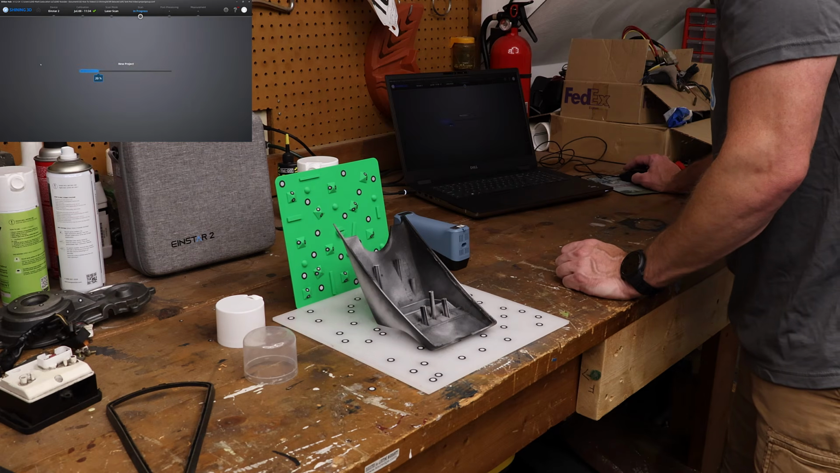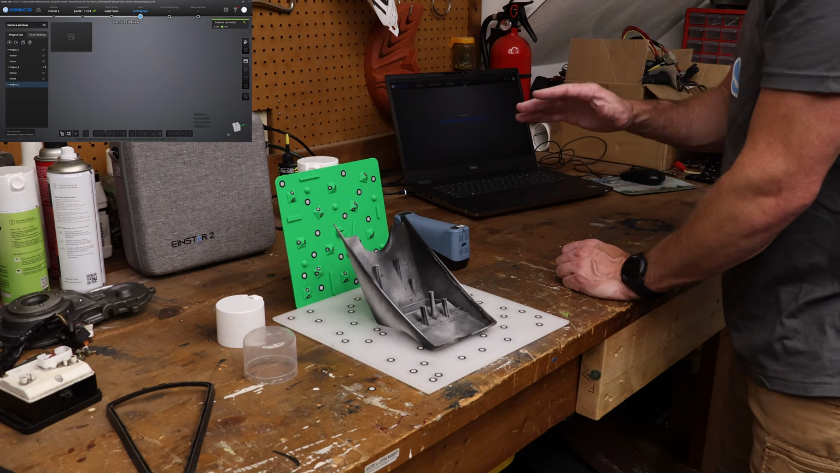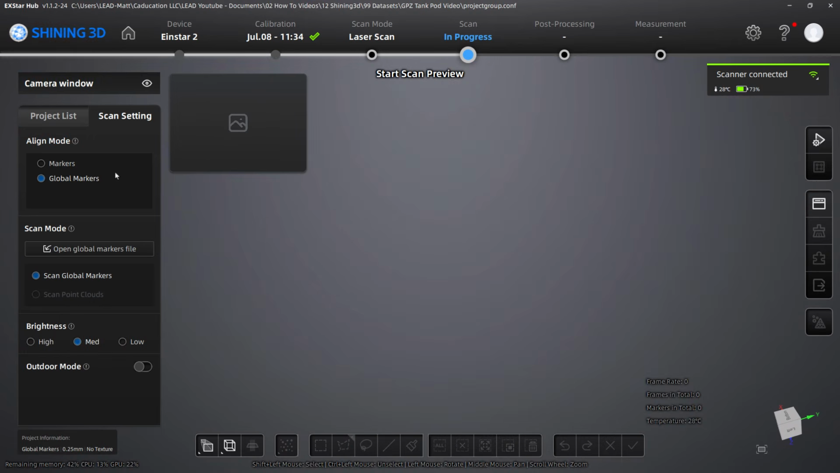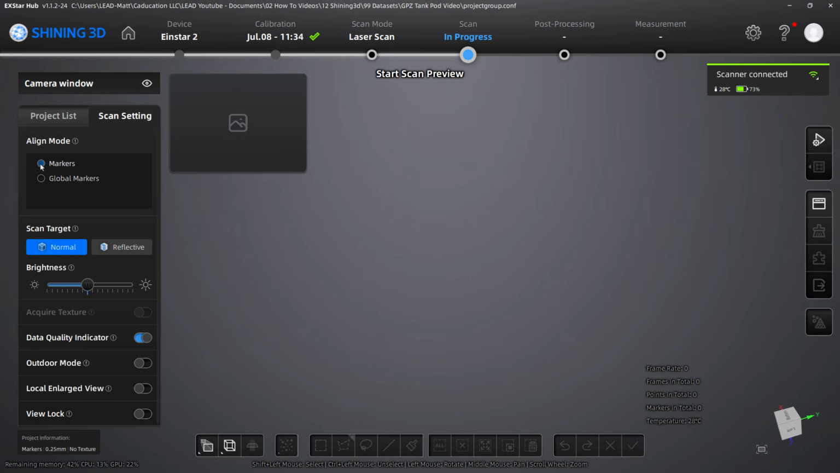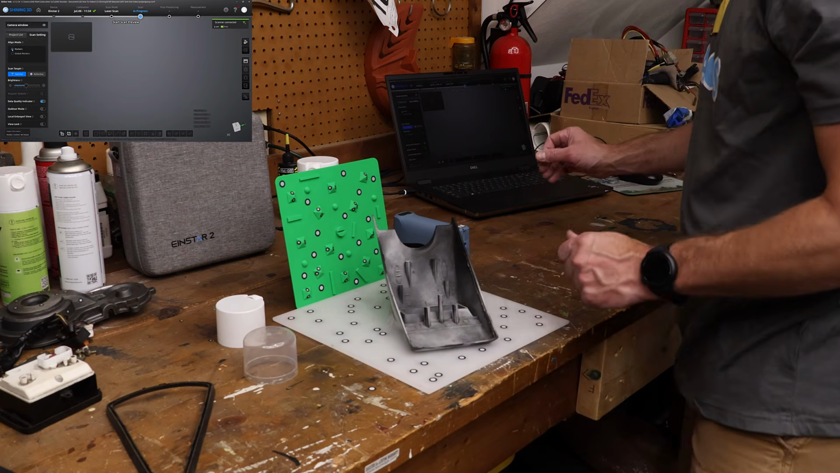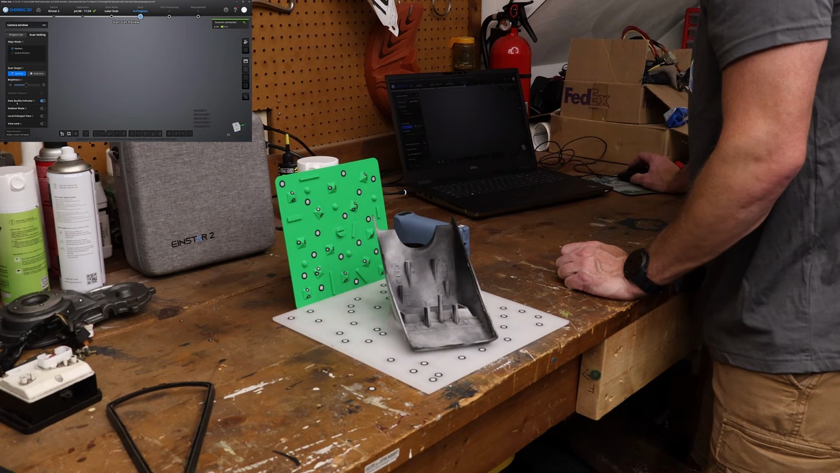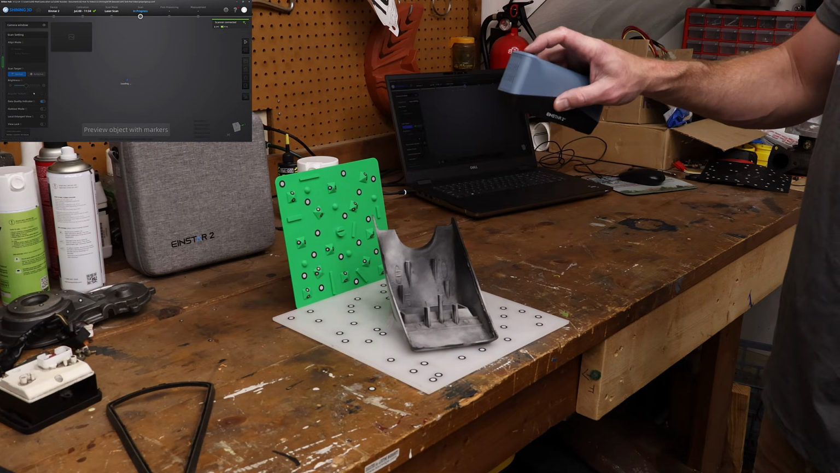I'm gonna create a new project. Now remember, every project is gonna have the same scan mode. For this one, I'm gonna go ahead and use markers instead of global marker just to show the difference. Again, I'm going to turn this so I can try to get as much as possible. Get these out of the way, I don't need them. And this time we don't have to really scroll down to get to our settings. We just want to start over here.